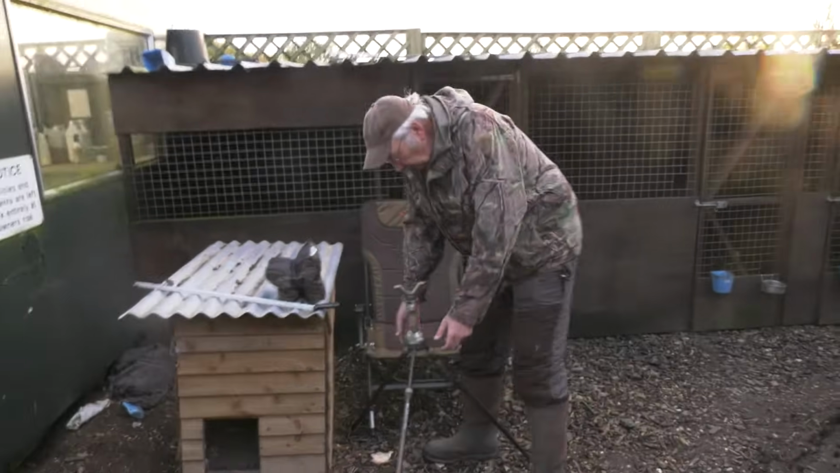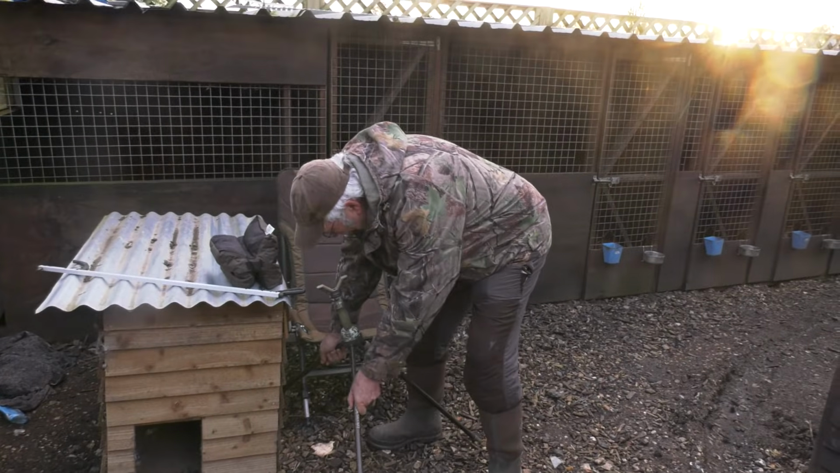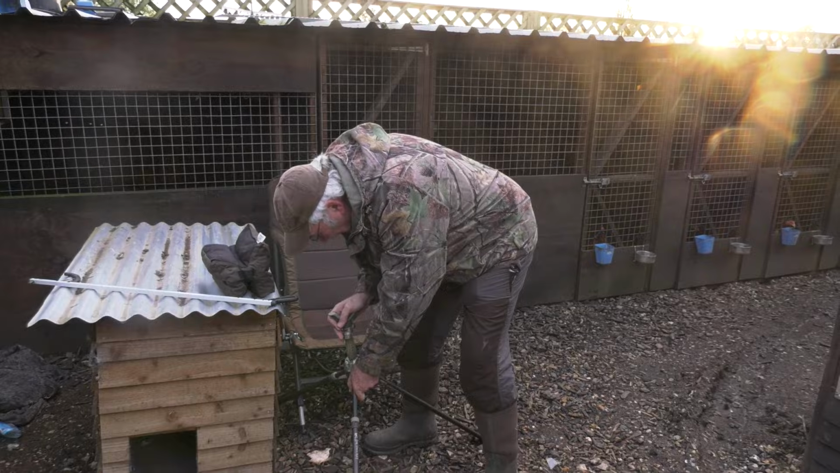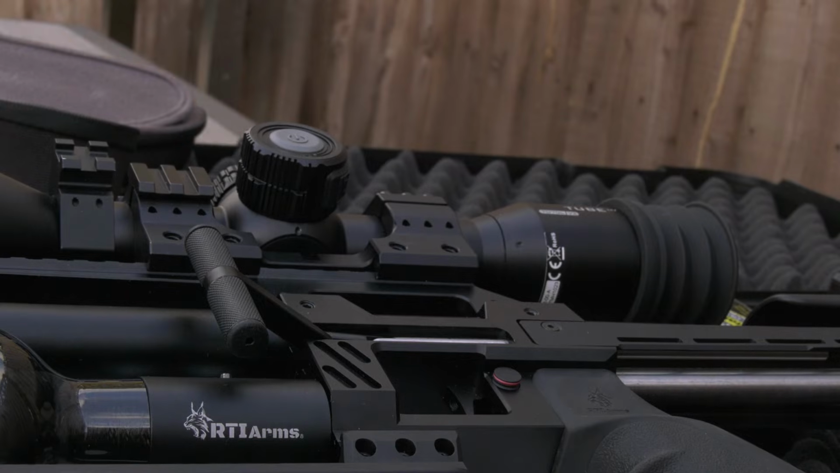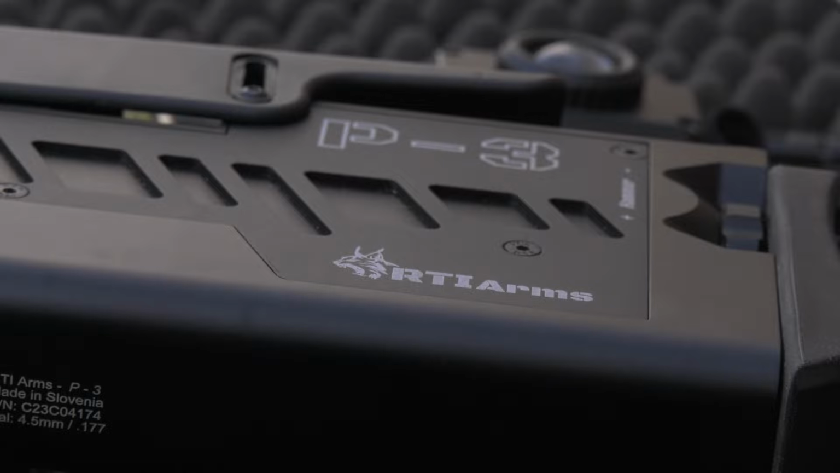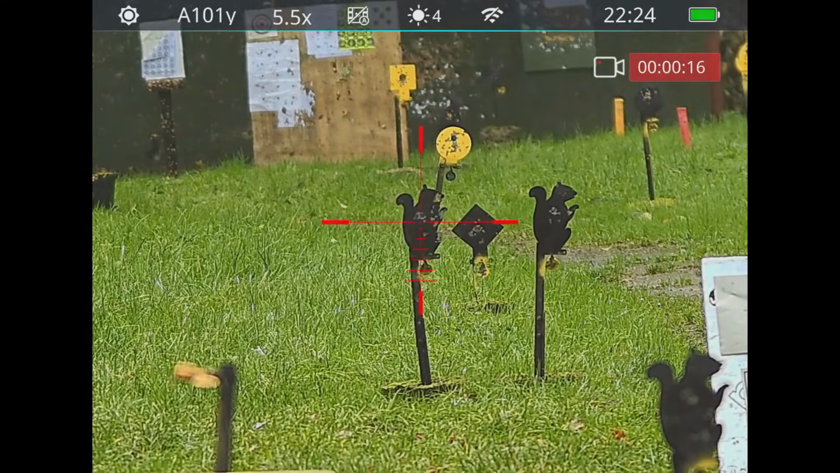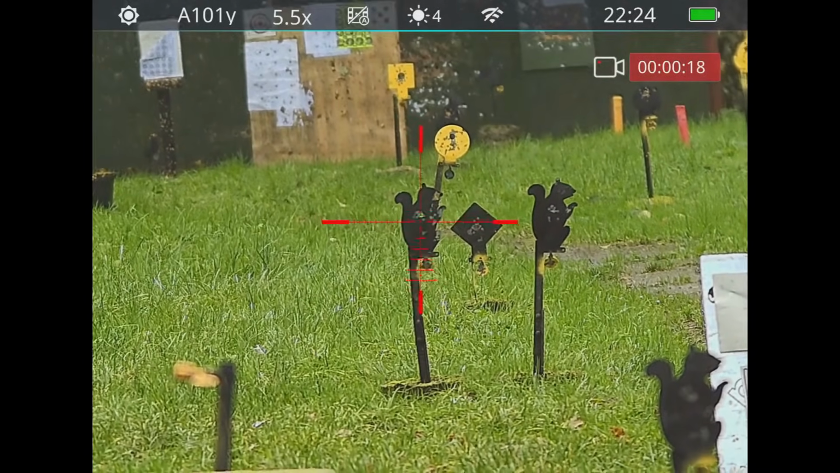For many of you, Terry will need no introduction. For those of you who have never met El-Tel, some say the former Editor-in-Chief of Airgun World sprinkles 177s on his Weetabix and has 3 teaspoons of 2-2 in his tea. Take that small kill out.